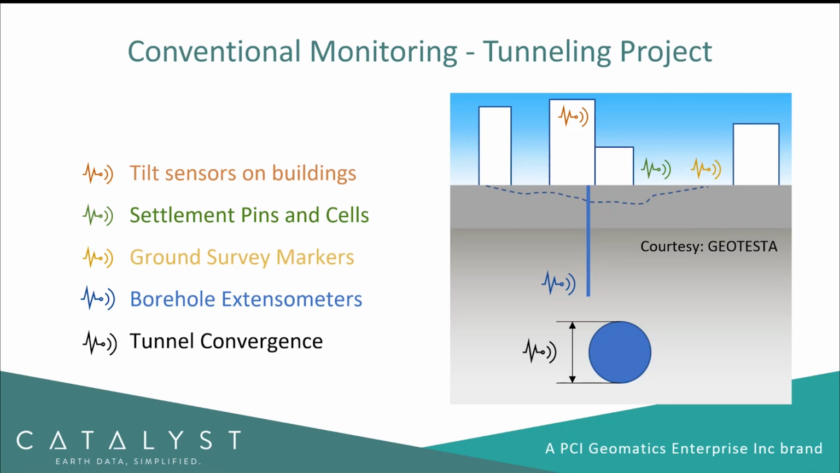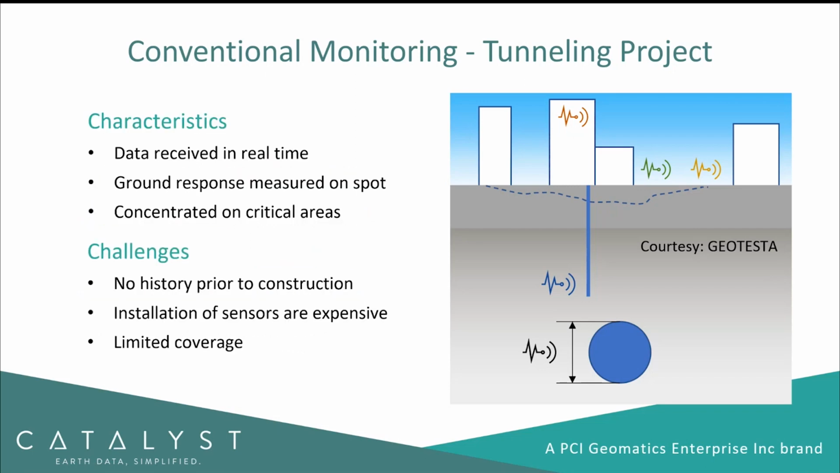Now, some of the challenges today with this conventional monitoring is that when these construction projects are initiated, there is no history. There's no historical data to leverage. These sensors are being put in place for the first time, so they don't have any idea what kind of long-term subsidence is characteristic of this area.